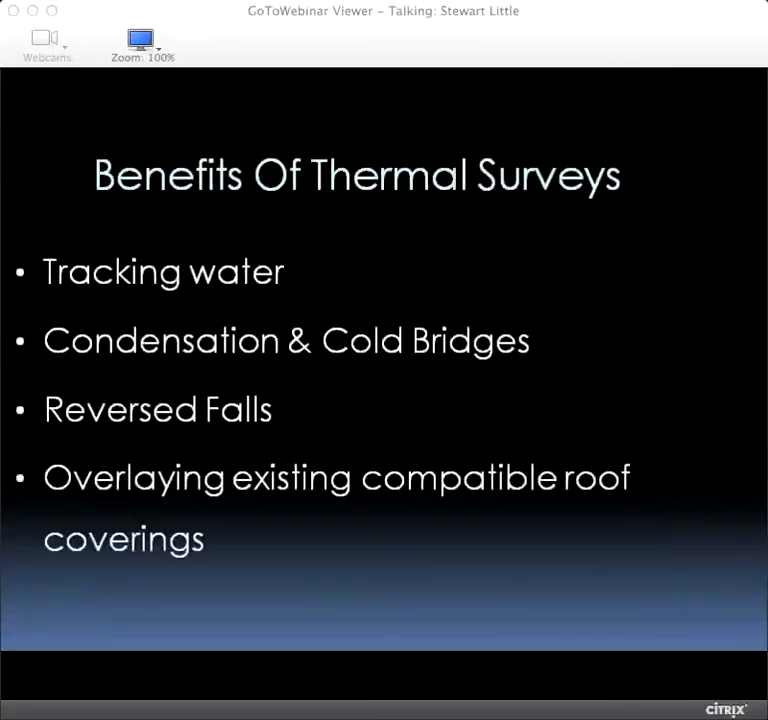John, this is one of yours as well, sir. Okay, the other areas where we've had great results using thermographic scans is trying to identify tracking water within systems. We all know that water will find the point of least resistance, and that can be 30 or 40 meters away from the source of ingress. So identifying that is a real tricky job, and thermography can help there. Condensation in cold bridges, I'm sure Stewart will be talking about it later. Any gaps in insulation can lead to condensation issues. They are really readily identified using thermography. Reversed falls are becoming more and more common.